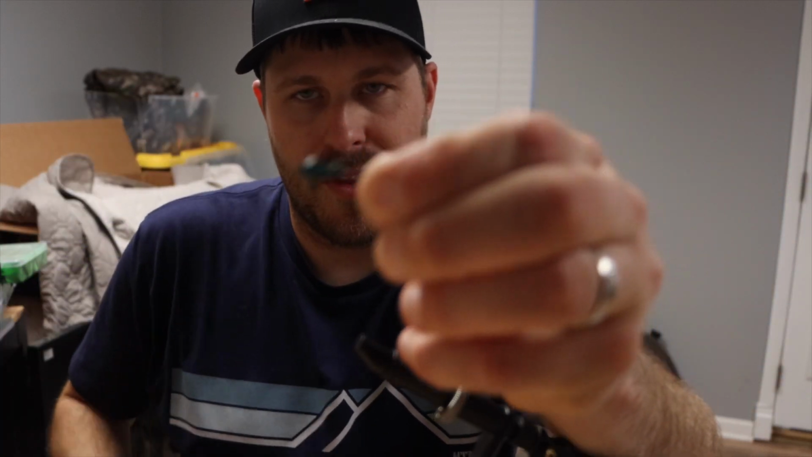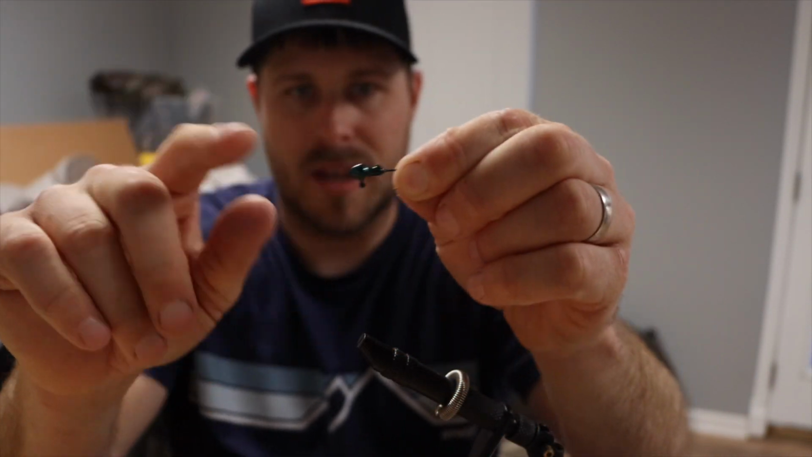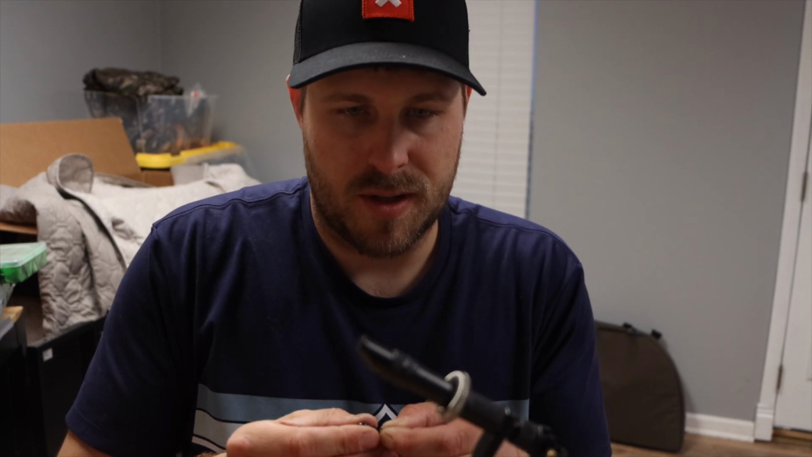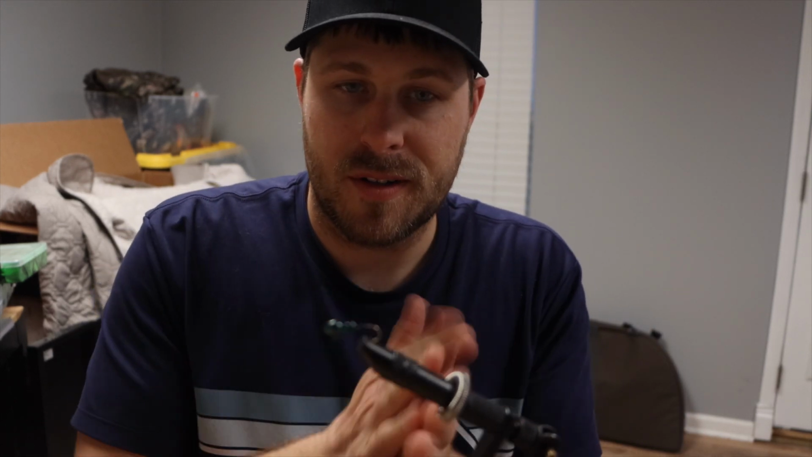But here's the 1/32 ounce jig head. Teeny tiny itty bitty little jigs. Got it dipped with June bug, which is probably going to be one of my favorite powder coats to be using on these hand ties. So let's get this tied up for you guys, and then tomorrow we're going to be hitting the lake and hopefully smashing some crappie on these teeny tiny 1/32 ounce jigs.